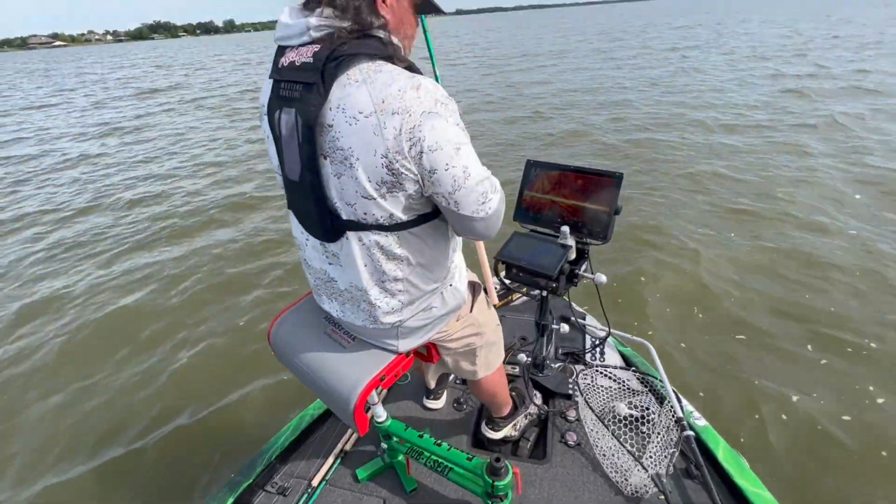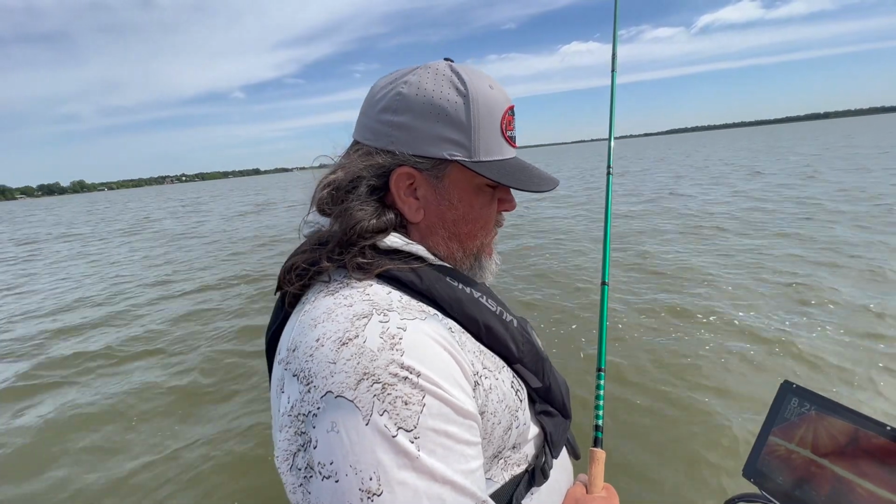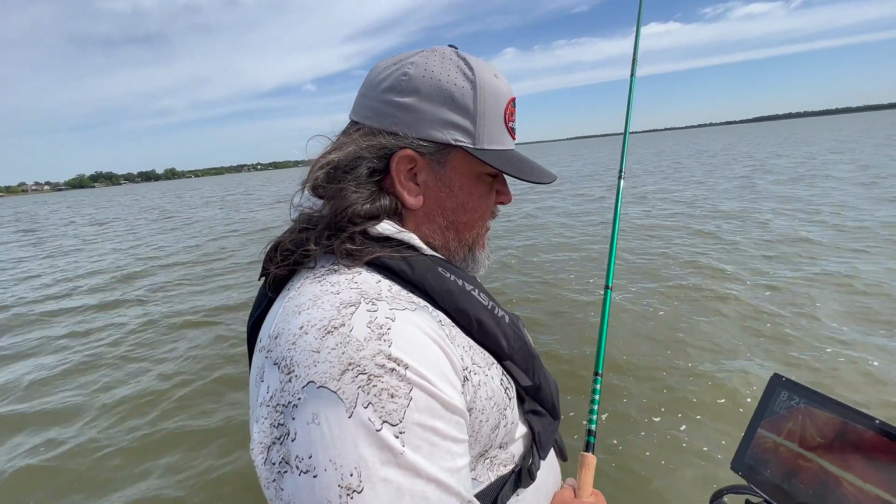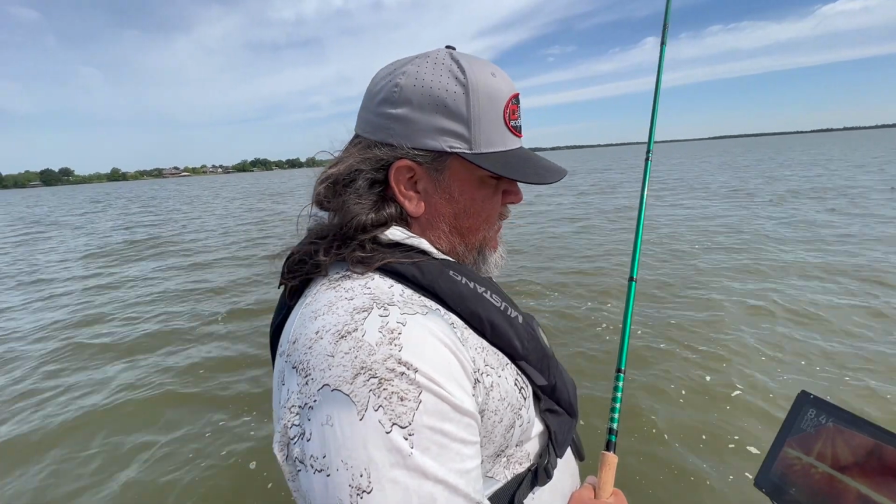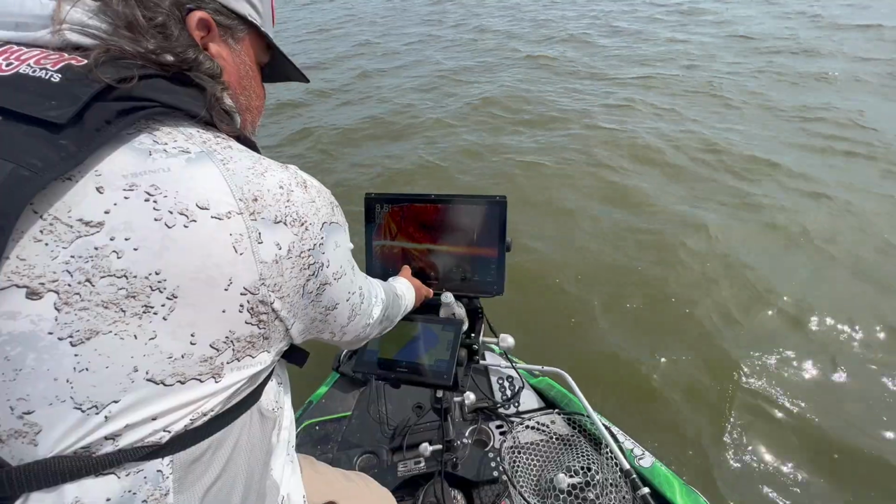So far, we're about a mile and a half from the northern end. I've caught 2 fish around 130s, and obviously that's not going to cut it, but it's kind of proving my point that these fish are just out here swimming around. You're just going to have to cover ground and hopefully run across 5 good fish.